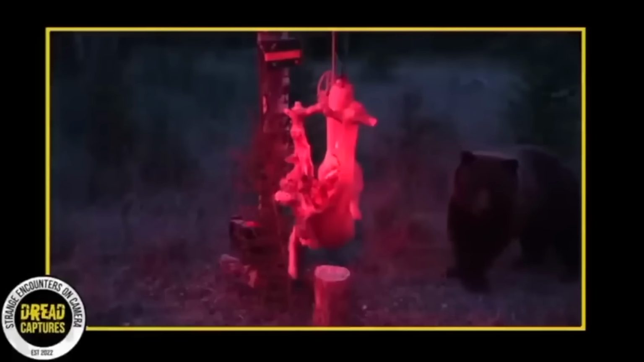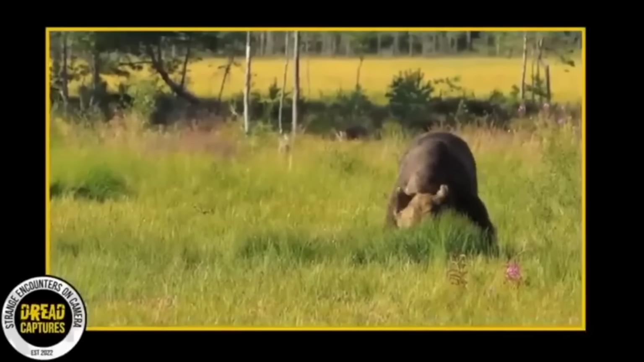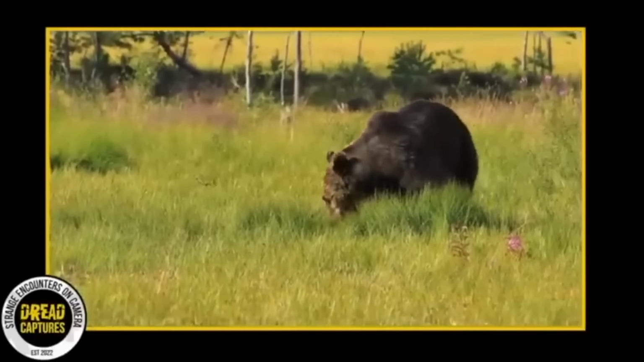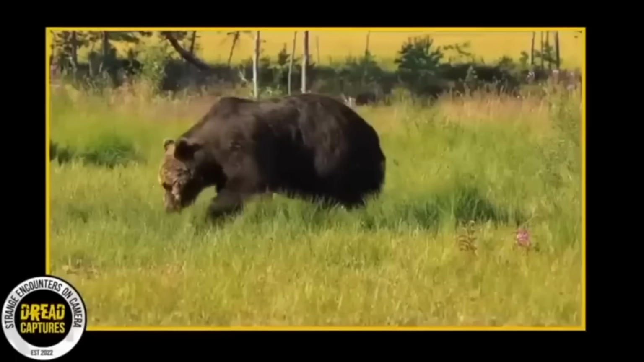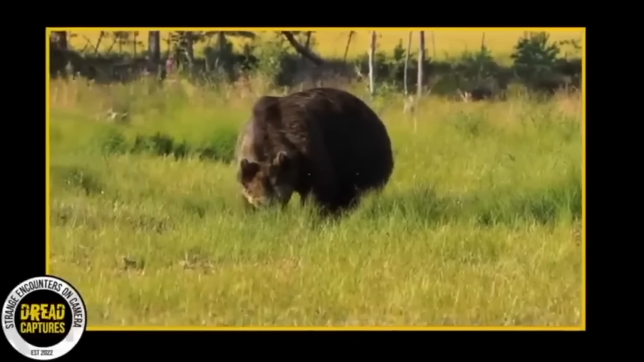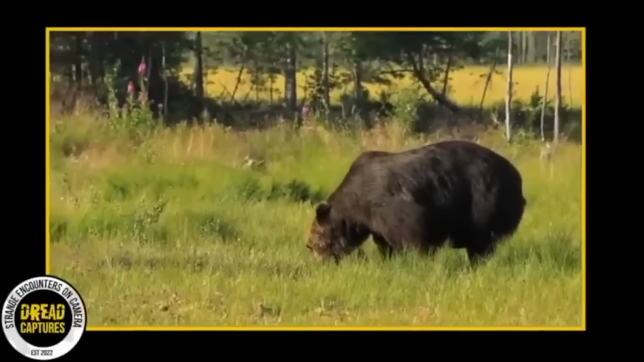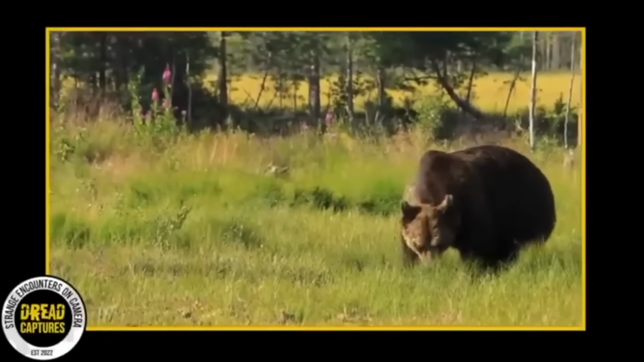You might think that this repeated shock treatment would deter the bear permanently, but that's far from what happened. Bears, as it turns out, are incredibly persistent creatures. Even after getting shocked twice, the bear made a third attempt. On high alert, it couldn't ignore the sight and smell of the dead deer hanging before its eyes.